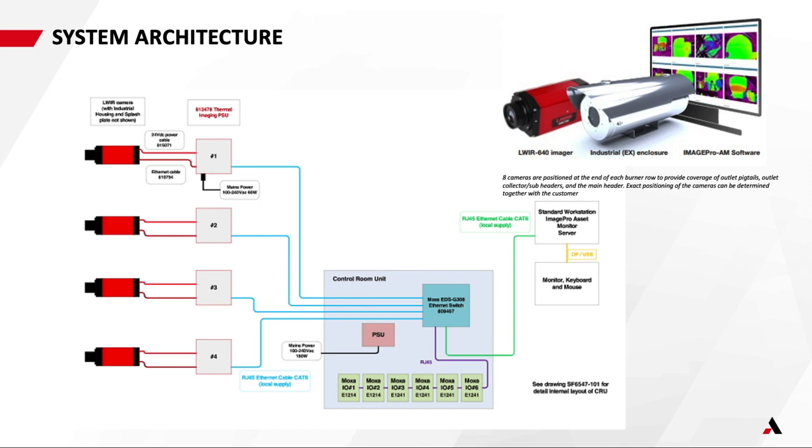Typical system architecture, so you would have the camera communicating to a power supply unit, which is then going to a control room unit, which is then going to a standard workstation with our asset monitoring software. And I'll talk a little bit more about the asset monitoring software later. So when you've got multiple cameras communicating with the asset monitoring software, you wouldn't necessarily also be using the onboard I/O.